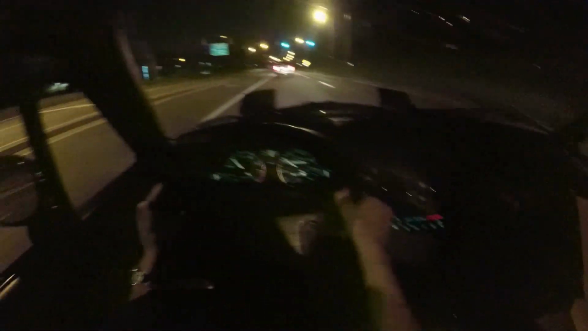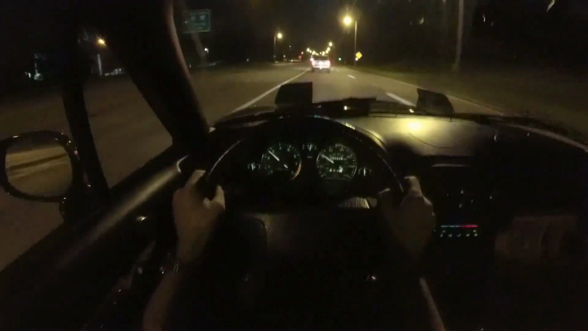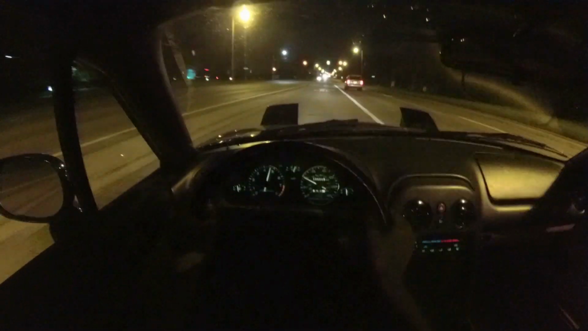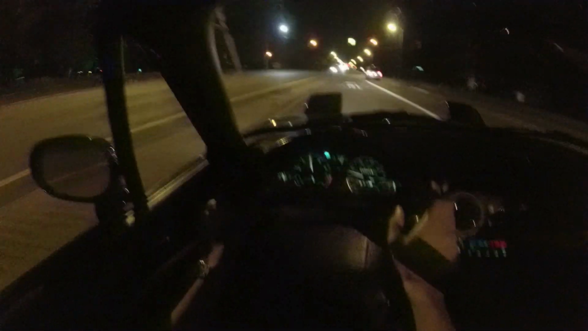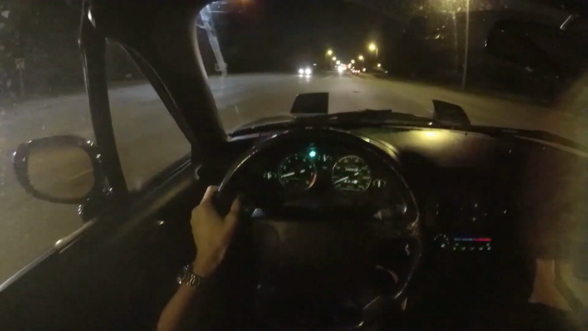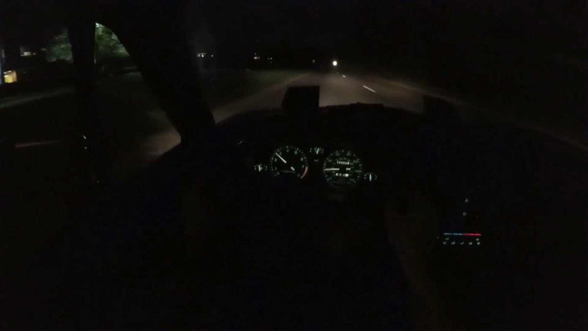Man, this is still one of the best shifters in the business. It's amazing how good these transmissions are. This is just the 5-speed too, it's not a 6. And of course, we're still running the 90 R package Miata steering rack with poly bushings on that as well.